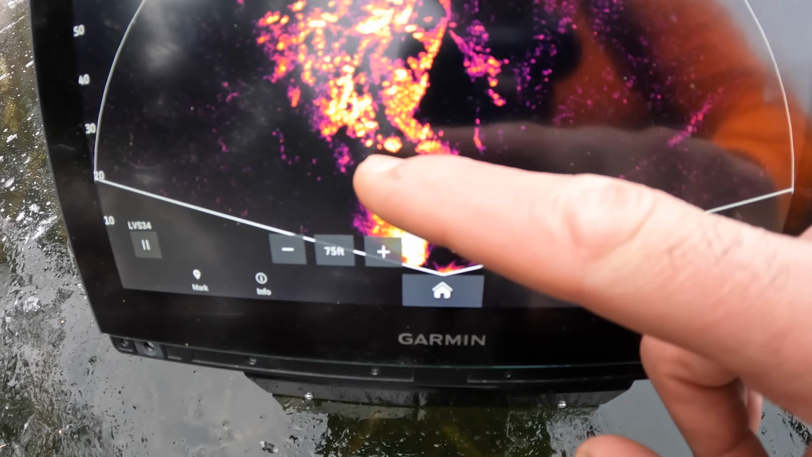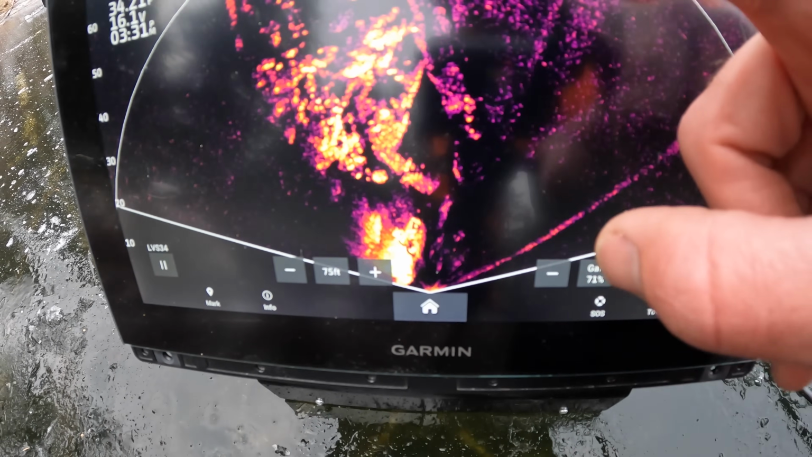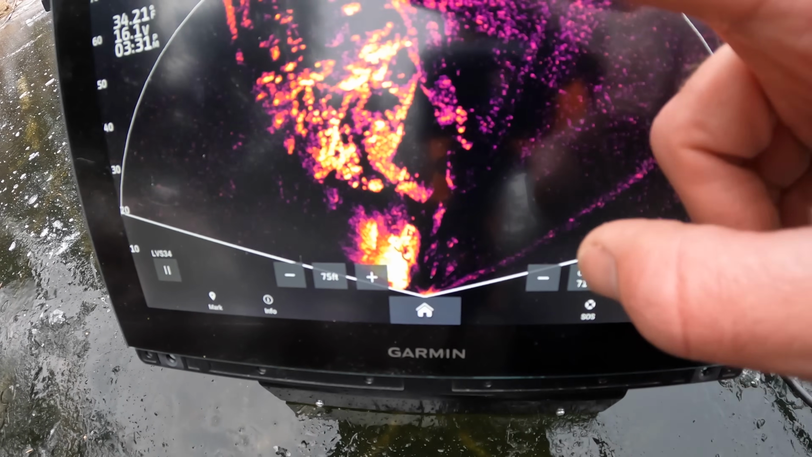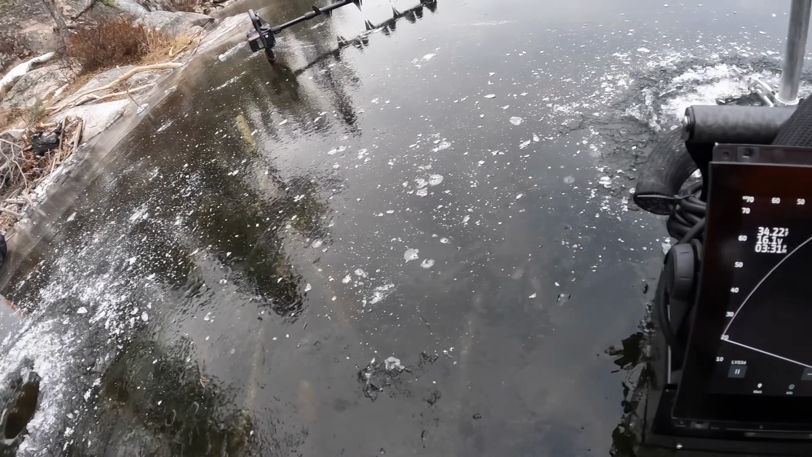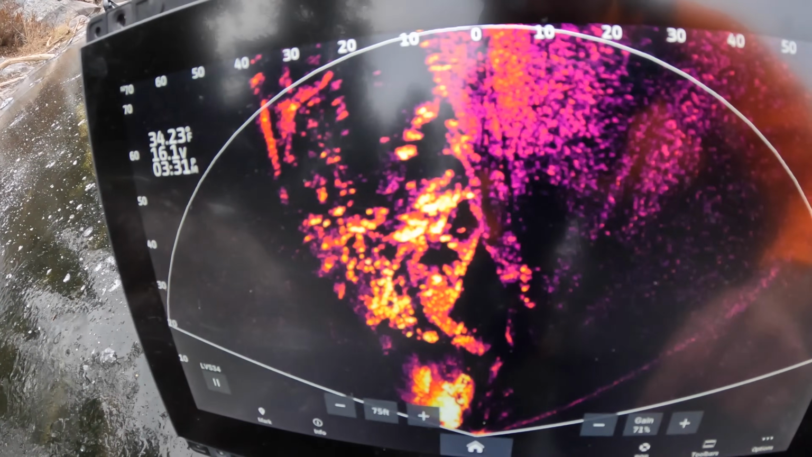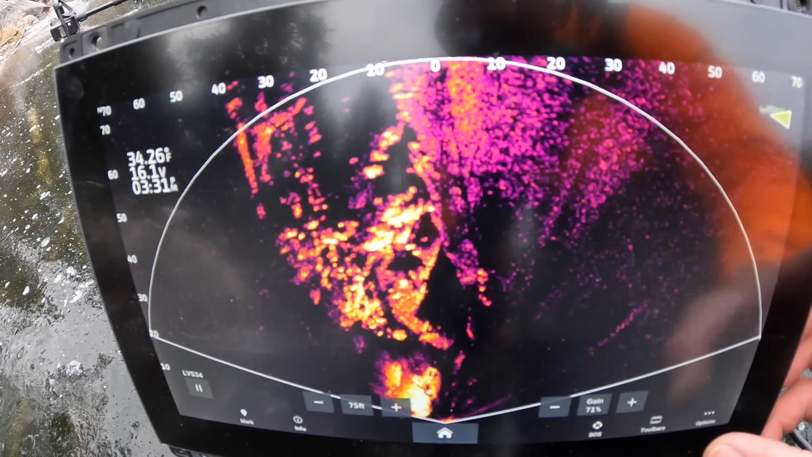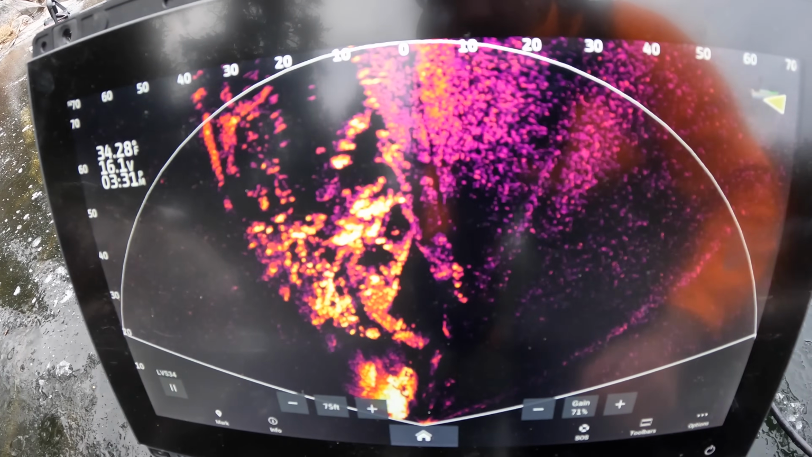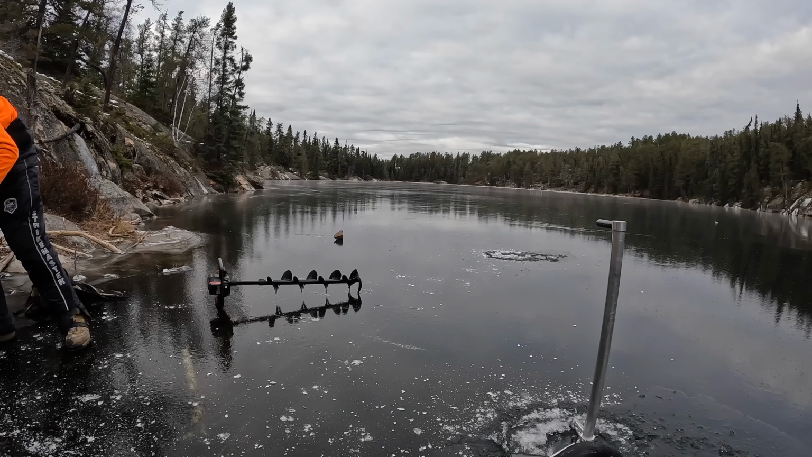Then you'll see that kind of break. That's where the beaver house ends. And then this is actually the bank here. That's that shoreline. See, it shows it about 10 feet off the bank. So these brook trout will move up and down that break. And we're gonna try to show you what one looks like when it comes screaming in on it.